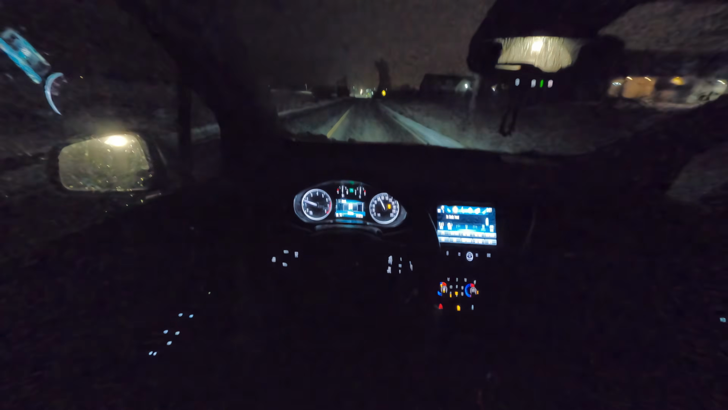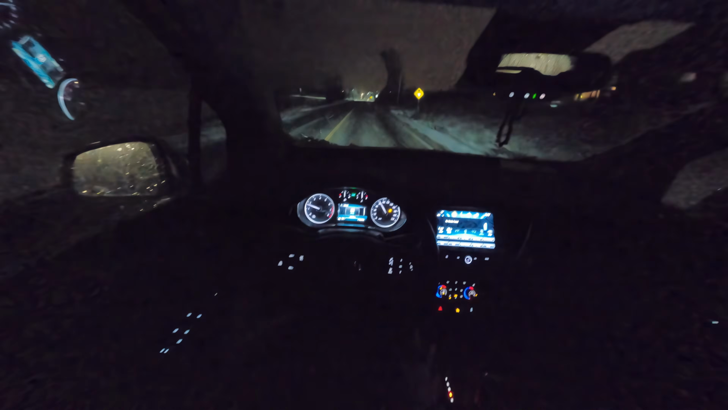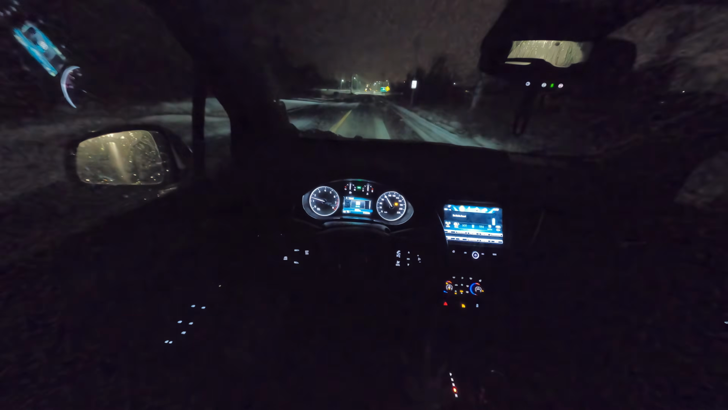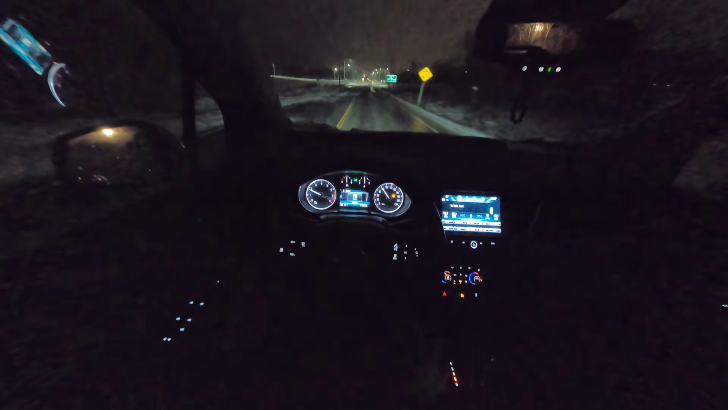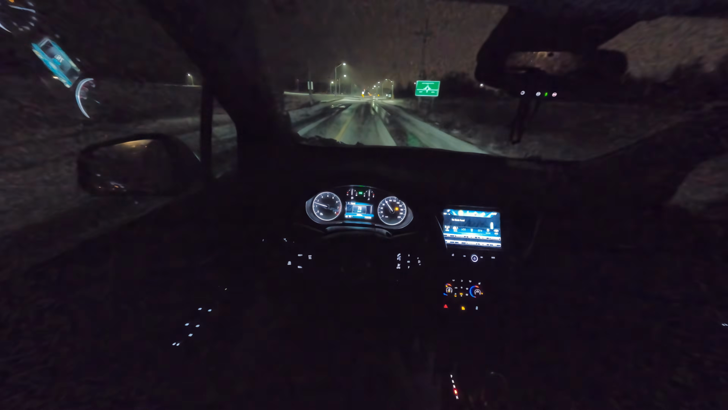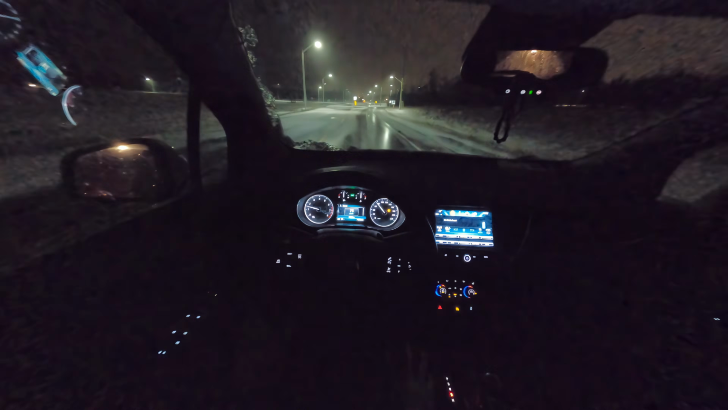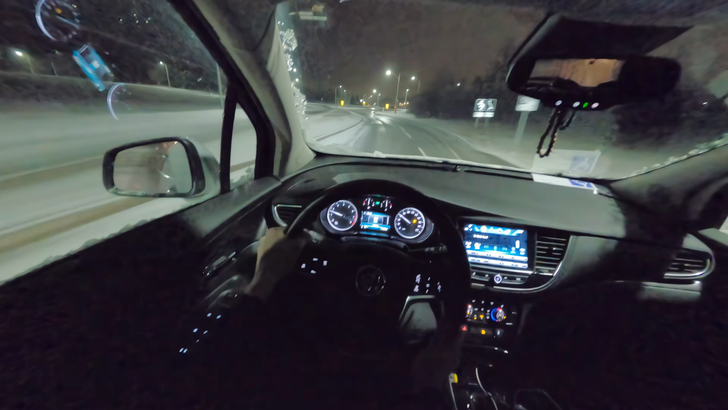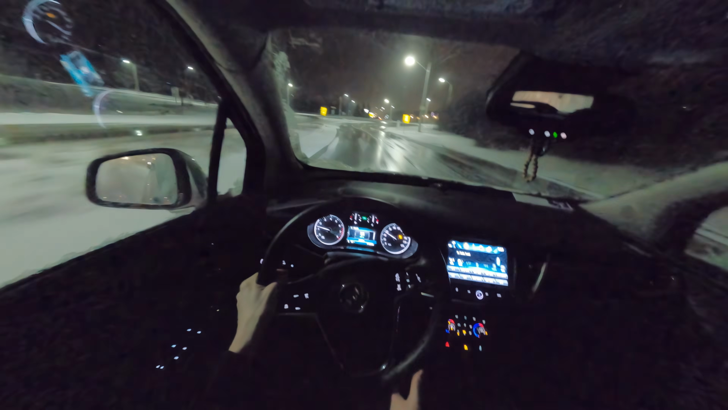But once you're in the sweet spot, it's great for in town. You never really feel like you're stressing it, and that's just because it can keep the revs low all the time and just lean on the torque. It's quite loud. The car itself isn't loud, that's just, the road is very loud.